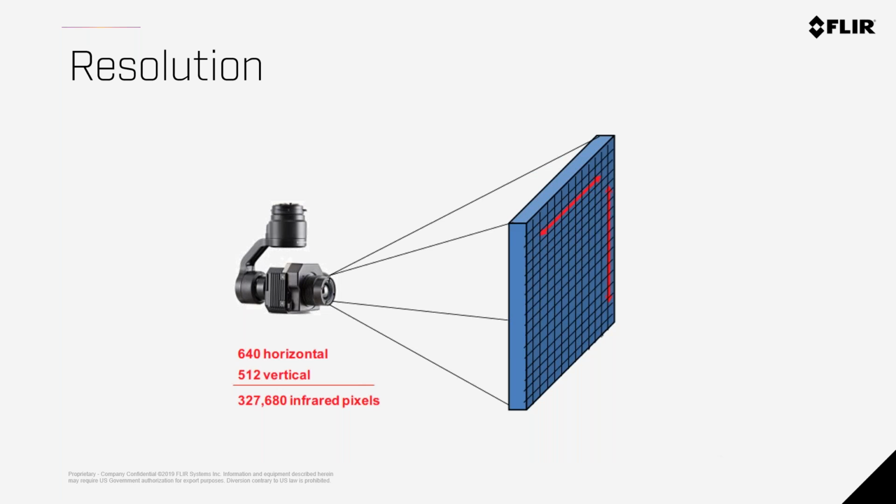So let's talk about resolution a little bit. I mentioned earlier 640 by 512 is considered a high resolution optic in the thermal world. That's going to be 640 pixels on the horizontal plane and 512 pixels on the vertical plane.